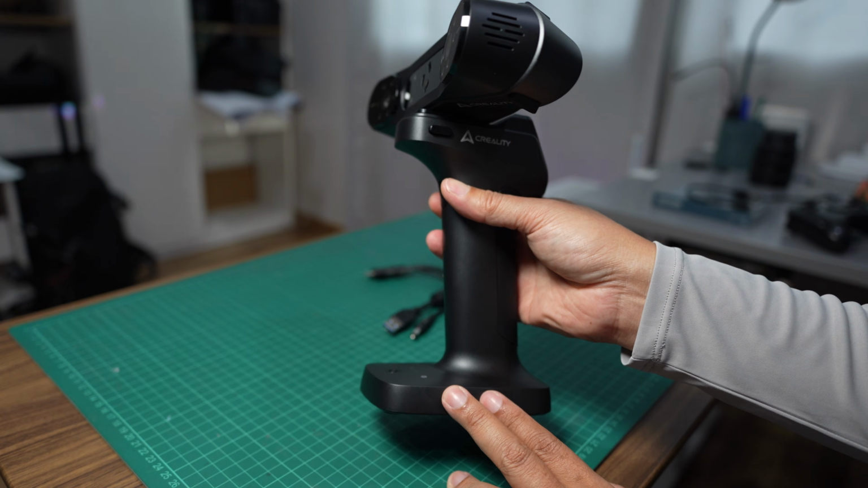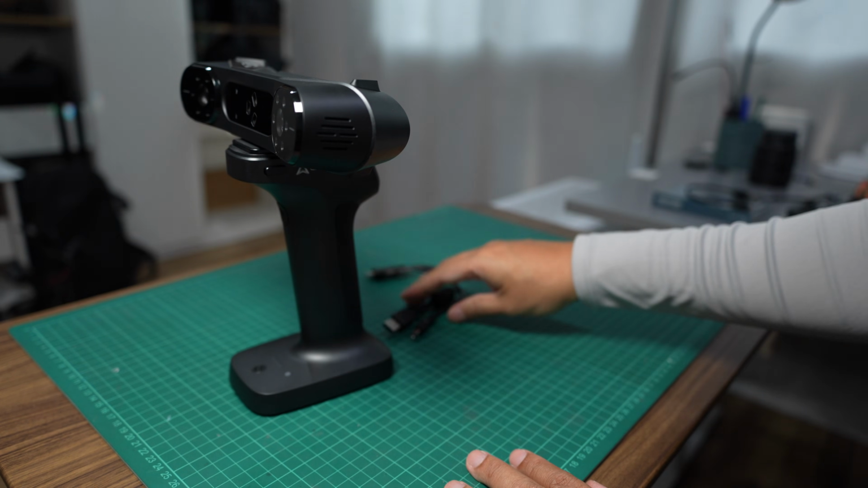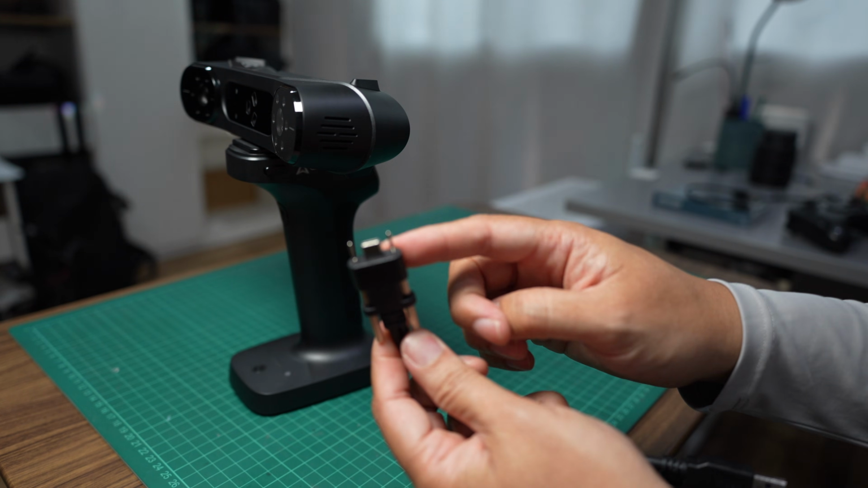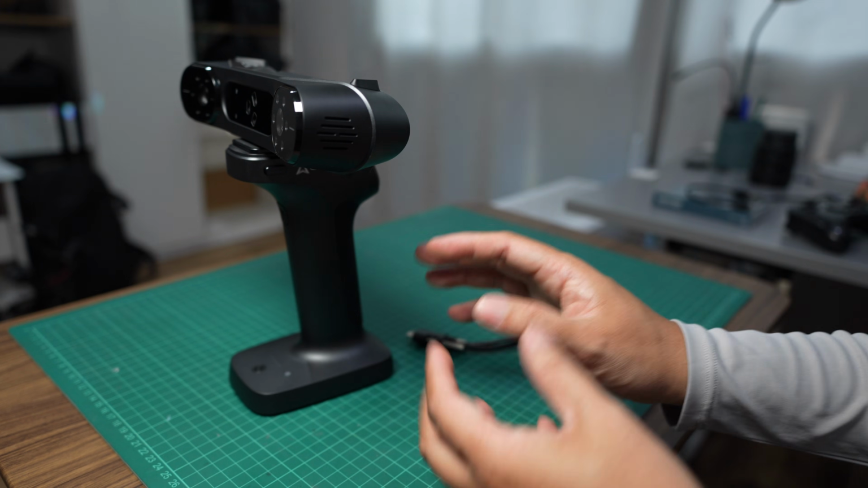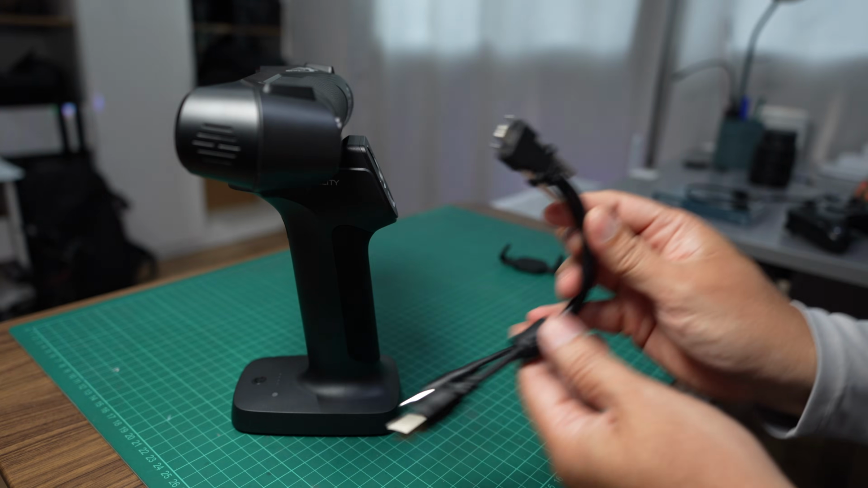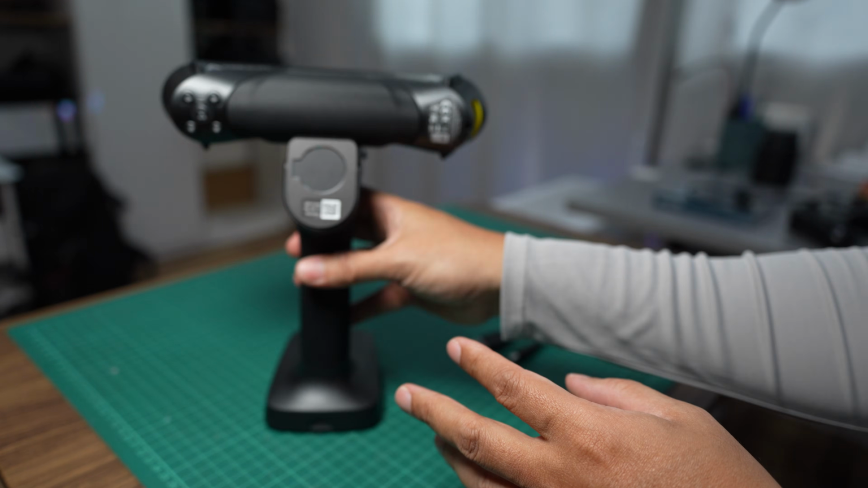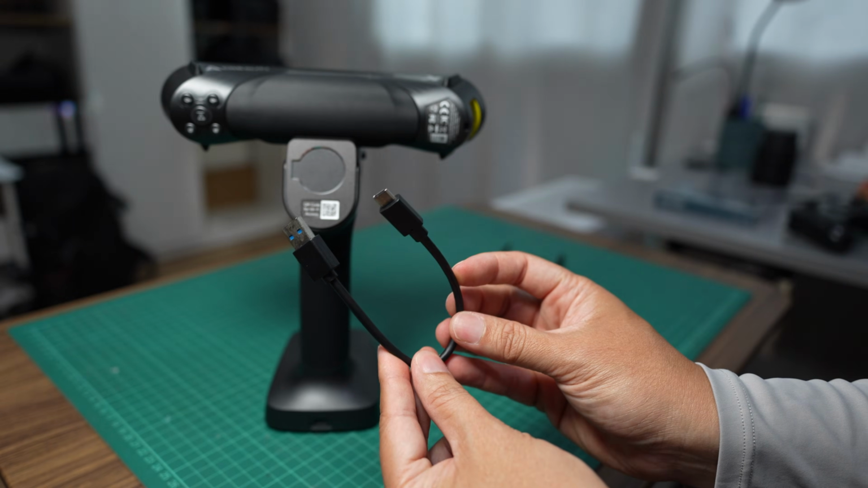This Wi-Fi handle has 2 versions, the version for the Raptor and the Otter. The version for the Raptor comes with this cable, which has a 12 volts DC jack and a USB-A port, and one end is USB-C to connect to the scanner. So if you have both an Otter and a Raptor, I suggest that you buy the Raptor version because this cable is proprietary. You can't buy it anywhere else. But if you get the Raptor version, you can also use it with the Otter by using a USB-A to USB-C cable. You can buy that from anywhere.